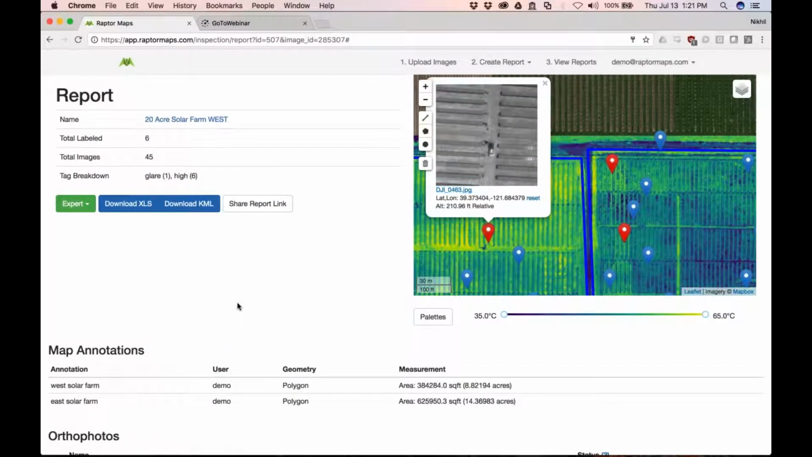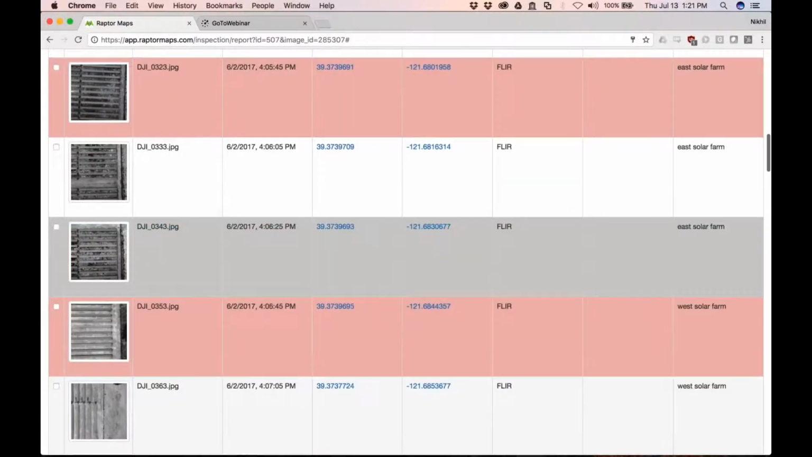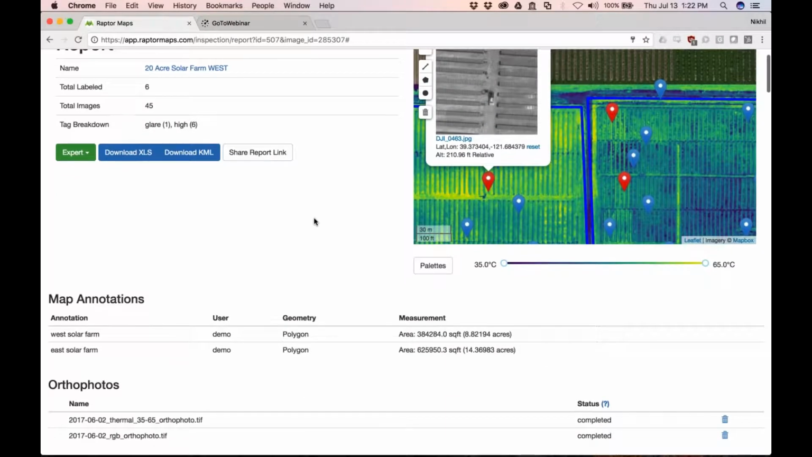And I should back up. I skipped kind of an important step here, which is, how do you go from all of these individual radiometric images to having this nice radiometric orthomosaic? And the answer is we made it as simple as a button click. Anytime you hit this expert button, you can create a lot of different deliverables from everything you've added to this report. That's why so much effort is put into curating which images go into it. Then it's as simple as hitting create radiometric map, and you can confirm it, and it'll be ready within a day, most of the time less than that. You can also do the same for RGB imagery.